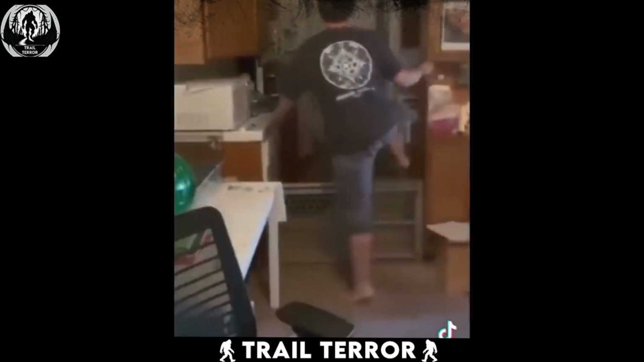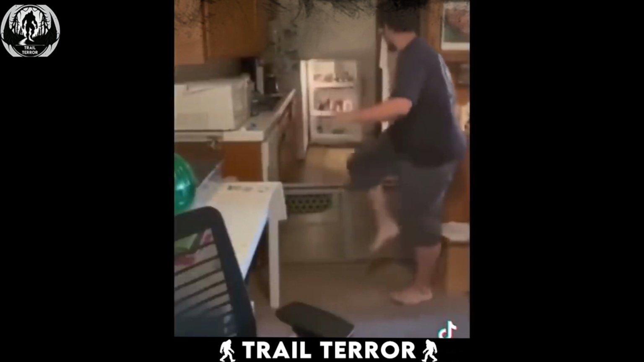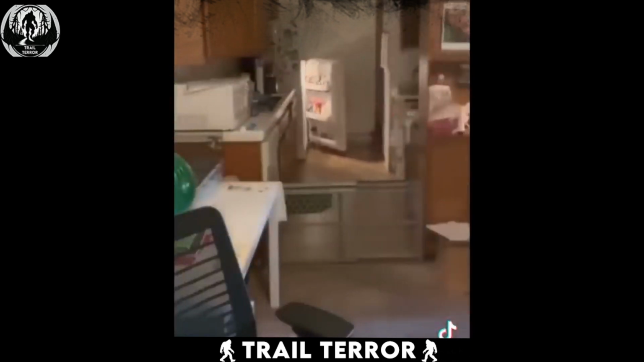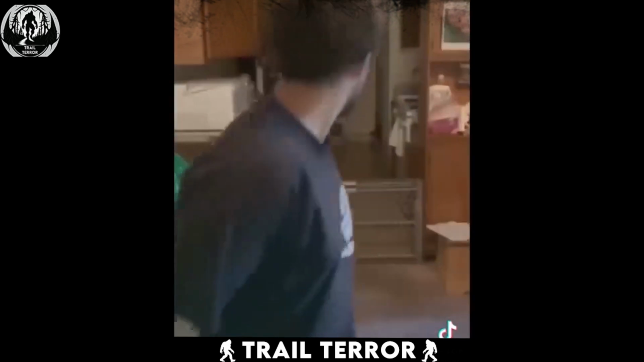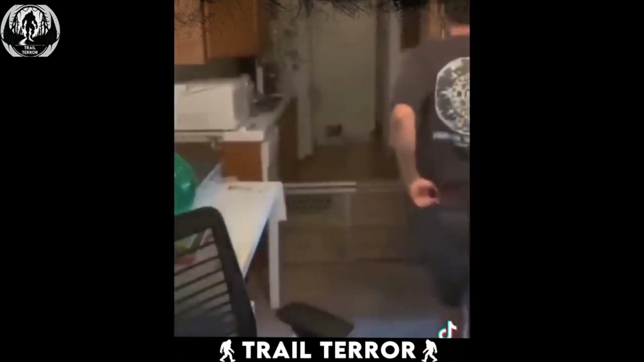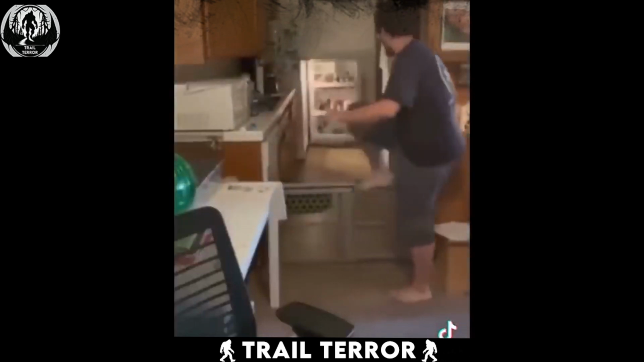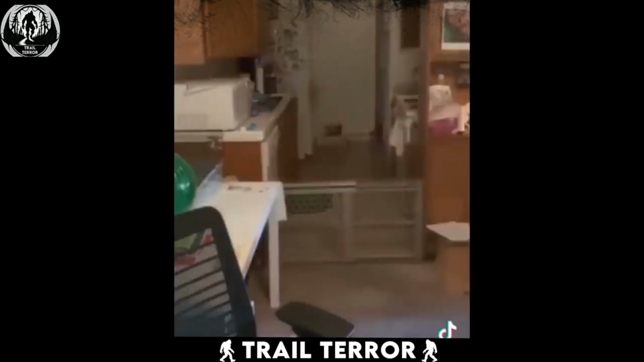This sudden and unexplained movement of the fridge door terrifies the streamer, and he quickly retreats, leaving viewers and the people watching the live stream astonished. It's important to note that this was all happening during a live stream, witnessed by hundreds of people, and the streamer was alone in the house with only his toddler at the time.